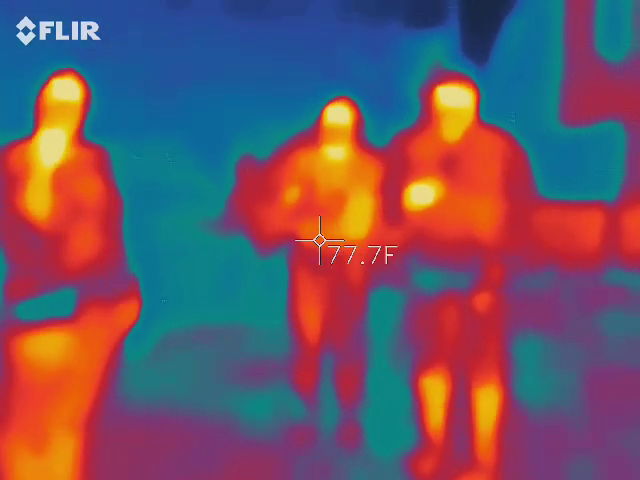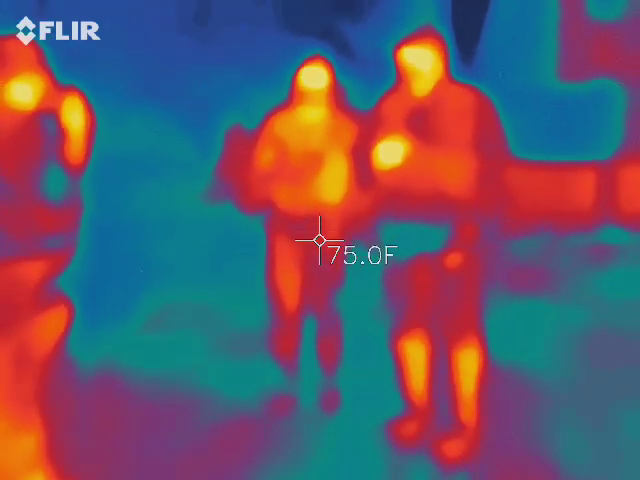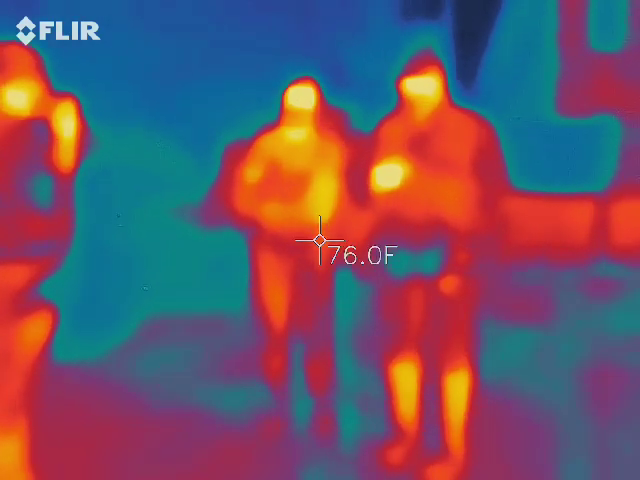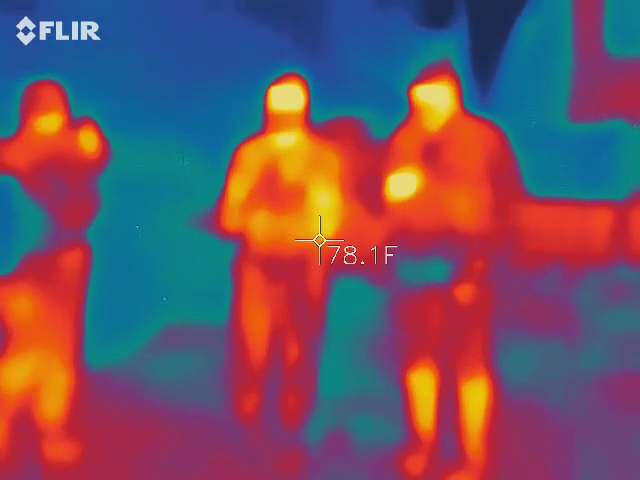What's the temperature you see on your camera? 74.9. So I want to test something. I just want to test the thermometer.